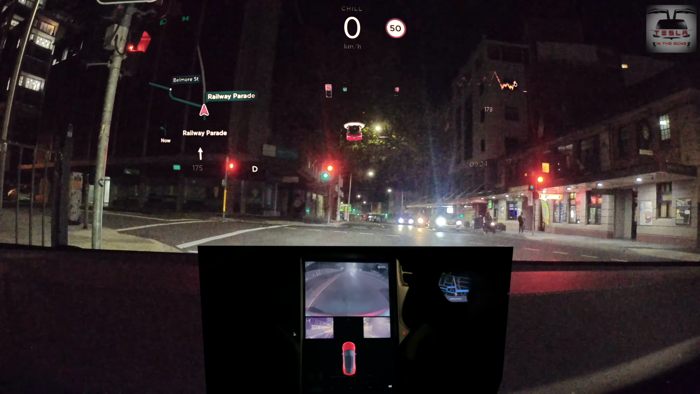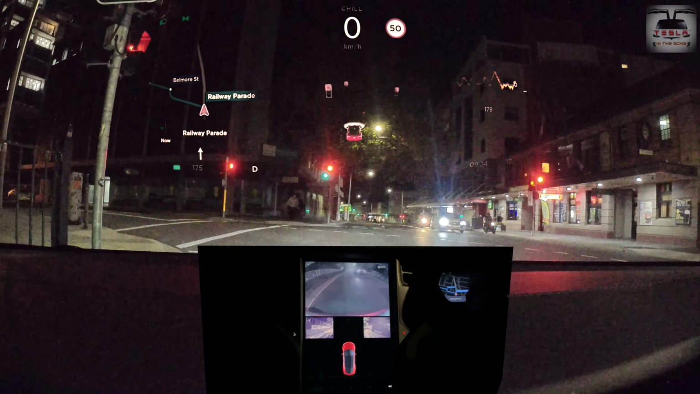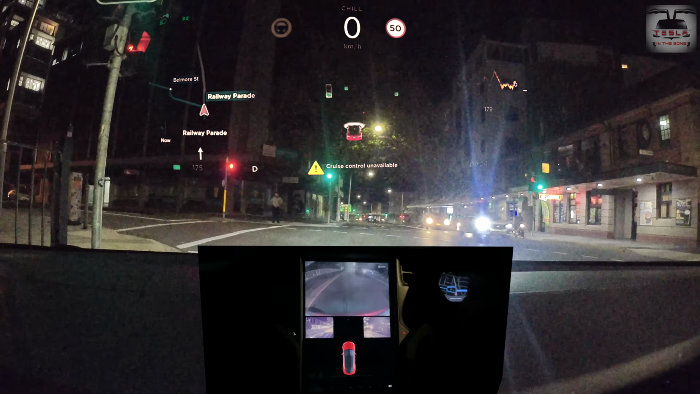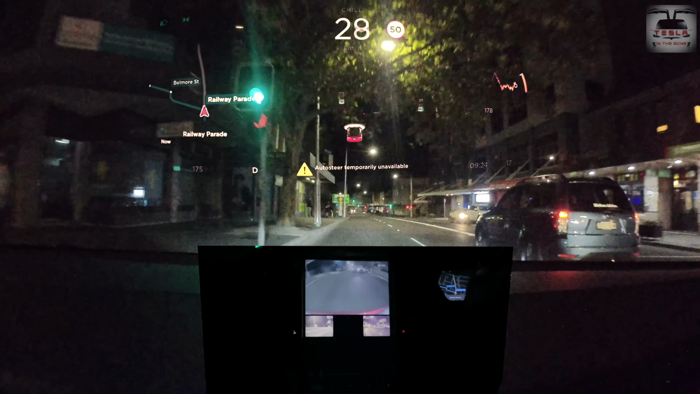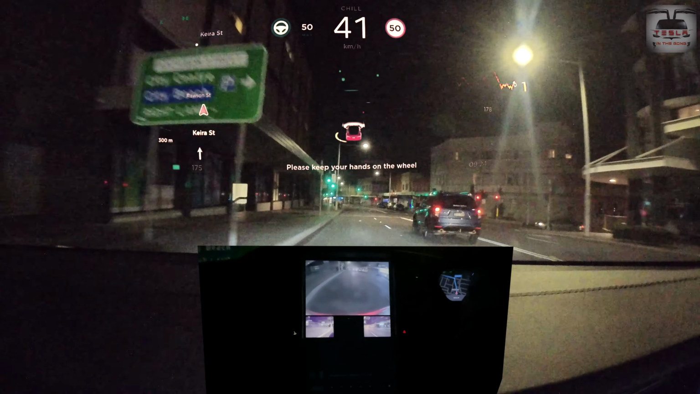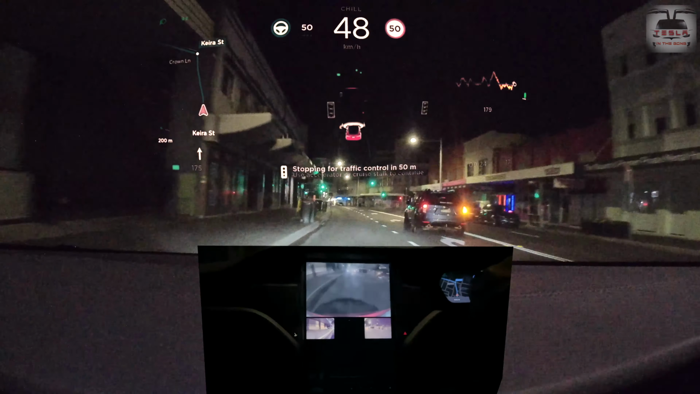Okay, there was another bug which it should not have done. The left indicator was for the people turning left, whereas we are going straight, and it should have stopped. I wonder if it is trying to go forward because the map showed the route to be turning left. I wonder if that is the reason why the car tried to go forward. I'm not sure. Wow, that is an interesting bug.